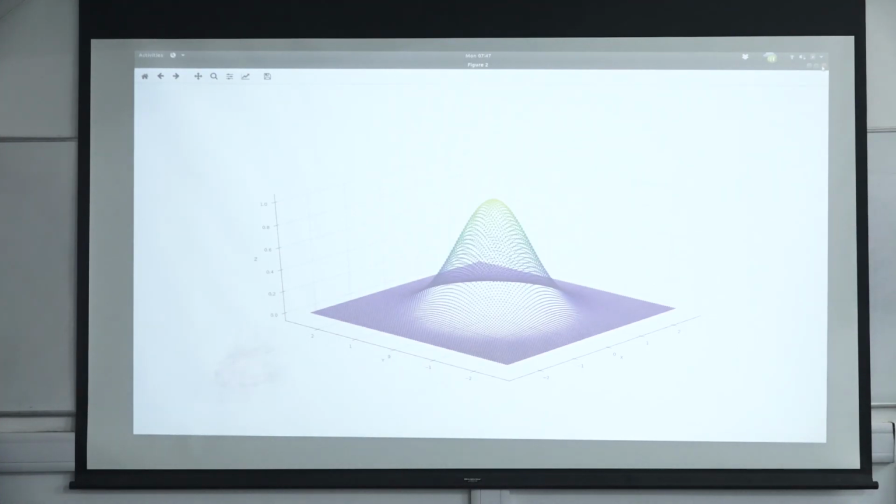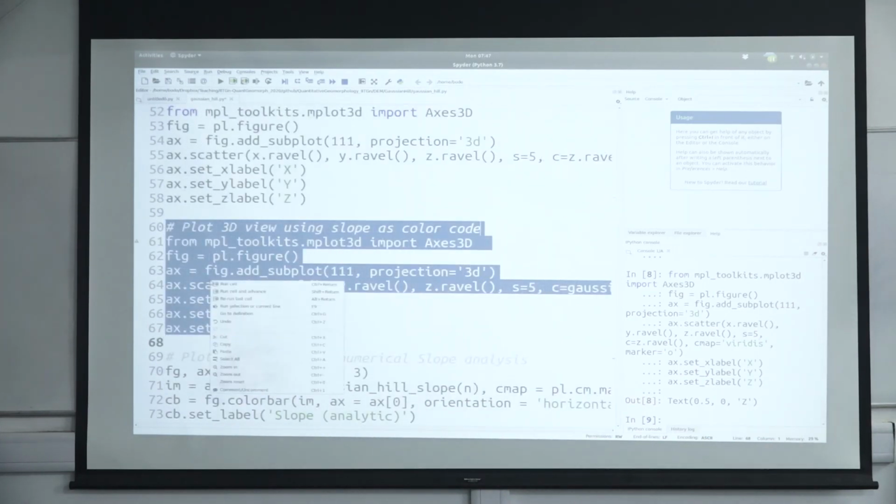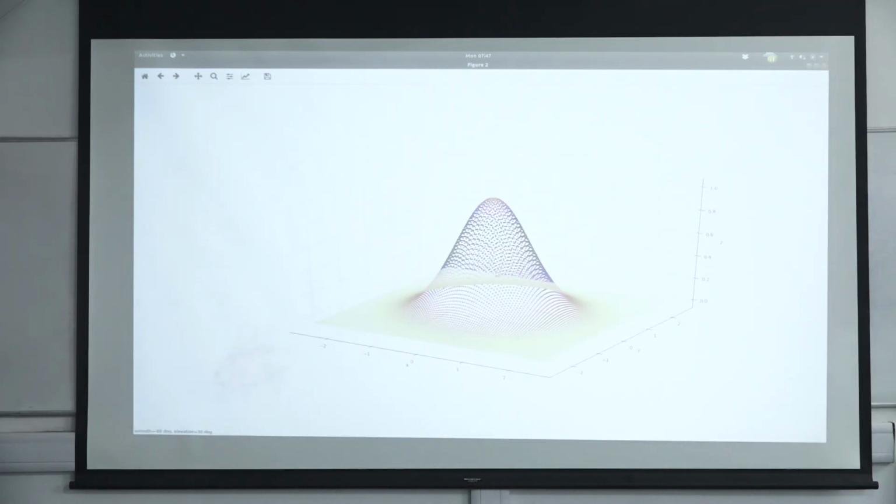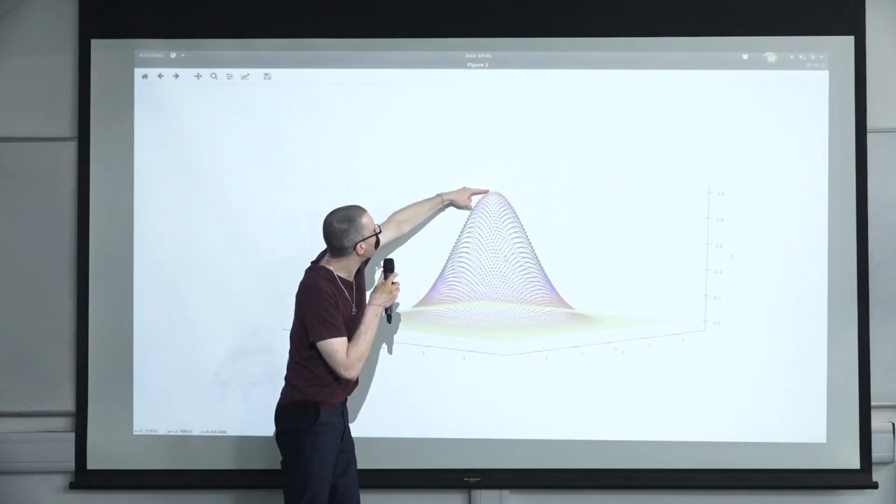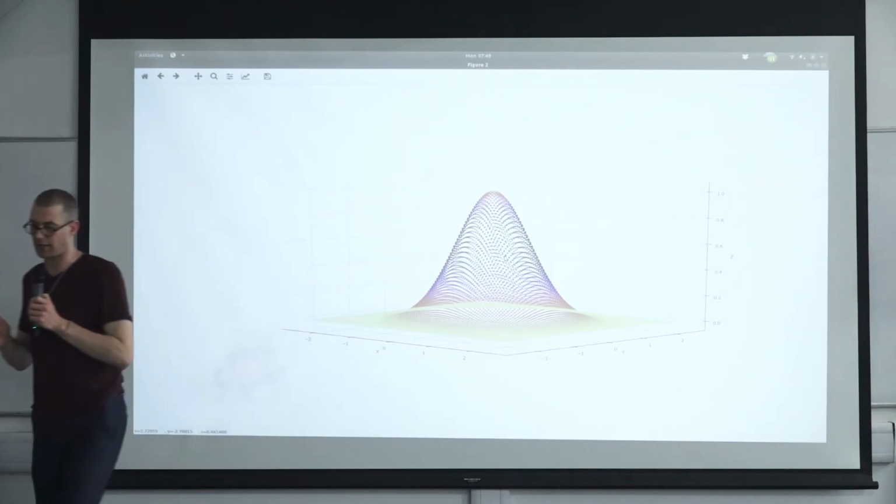We can take it a step further, and we could say, let's plot our plot in 3D, but let's use the slope as a color scale. So we can plot the same Gaussian hill here, and now it's colored by slope. It looks nicer on my screen. Somehow the projector doesn't give it across that well, but we see the low slopes here, then the slope is increasing, here it's the steepest, and here the slopes are going down again. So that's this function that we looked at.